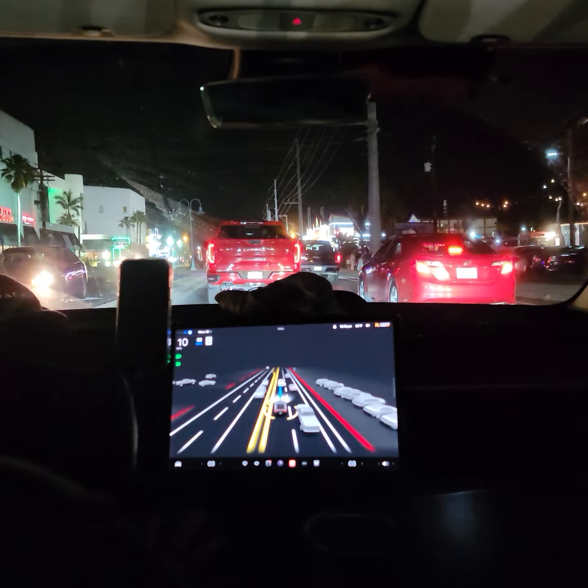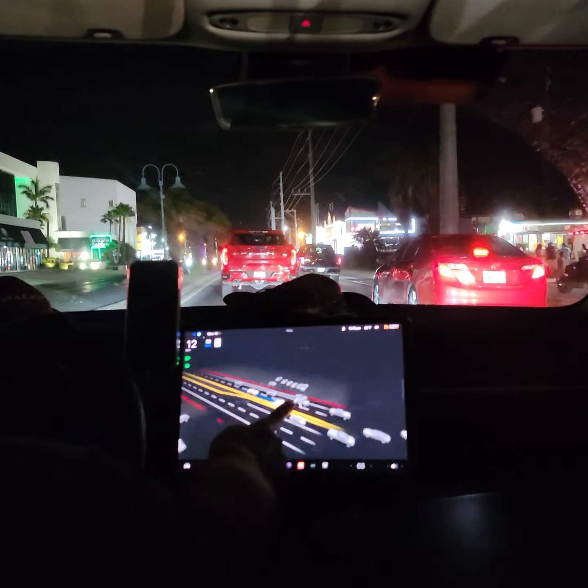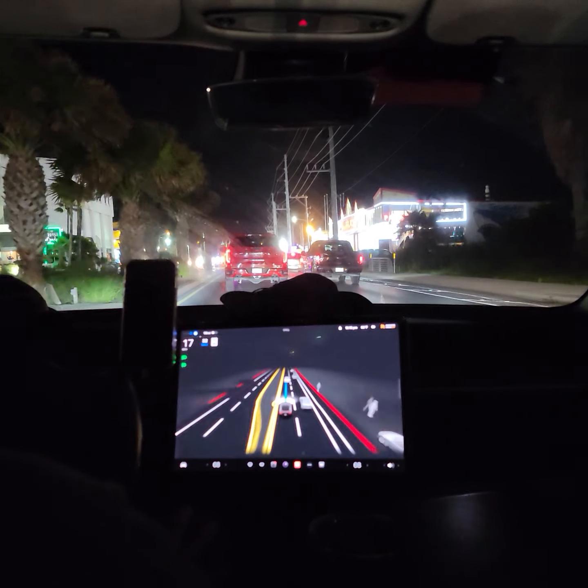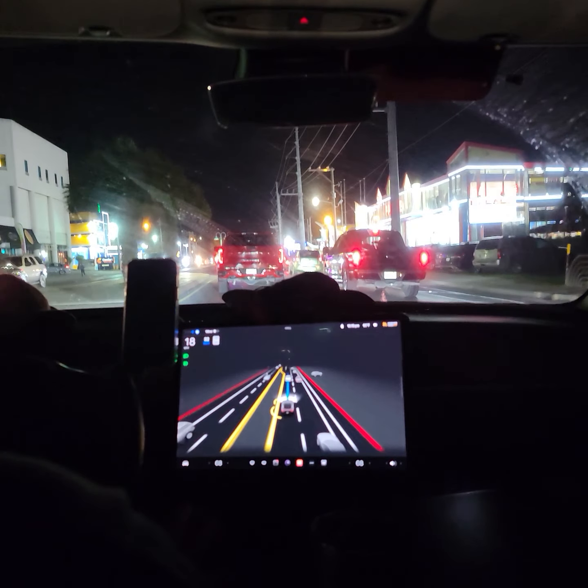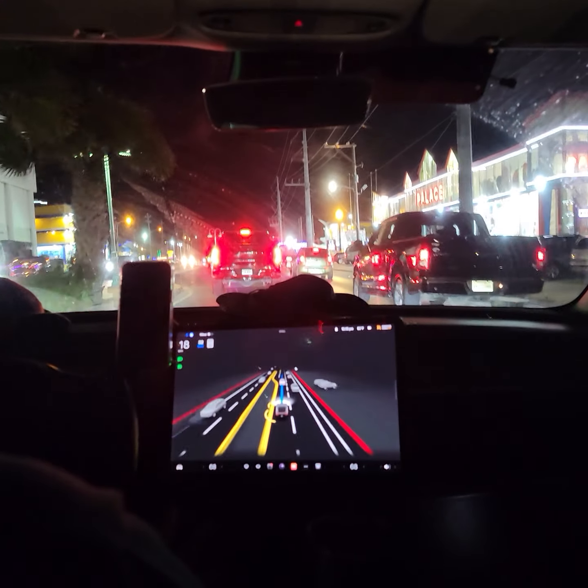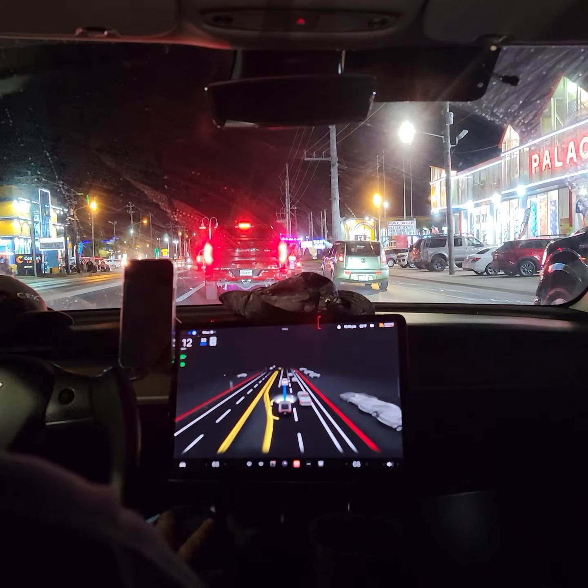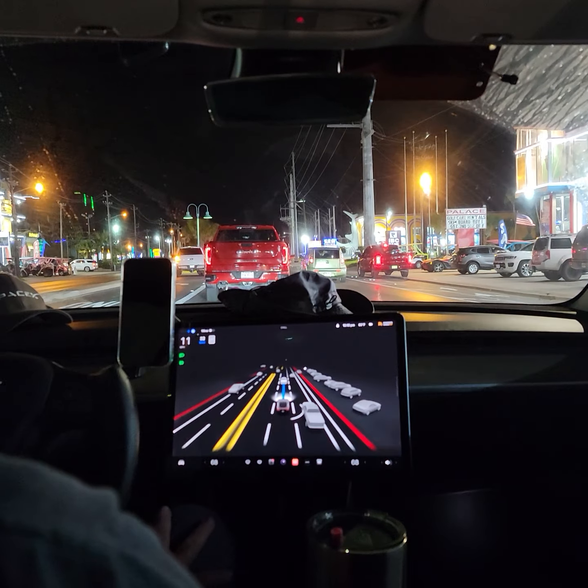A lot of cars parked over here near the food trucks. It's visualizing so many of them, and so many people walking everywhere. I'm happy with this version. Yeah, like I said, there's a few little bitty problems, but there's nothing major. So far, nothing really unsafe.